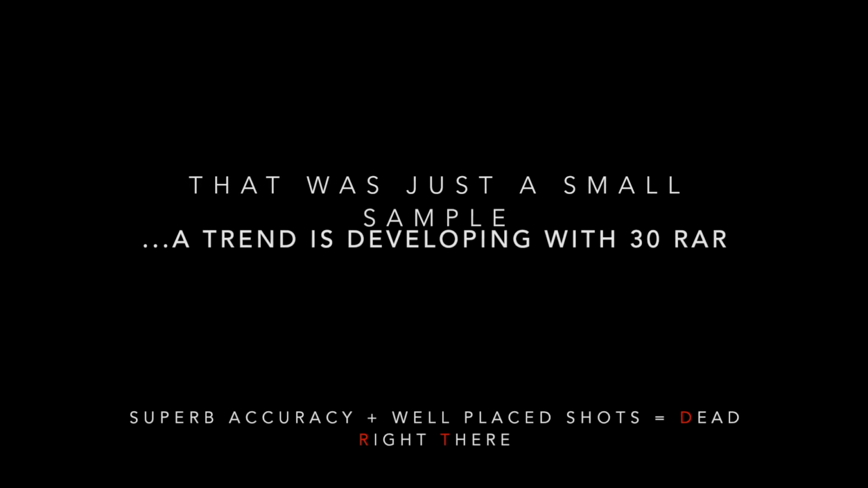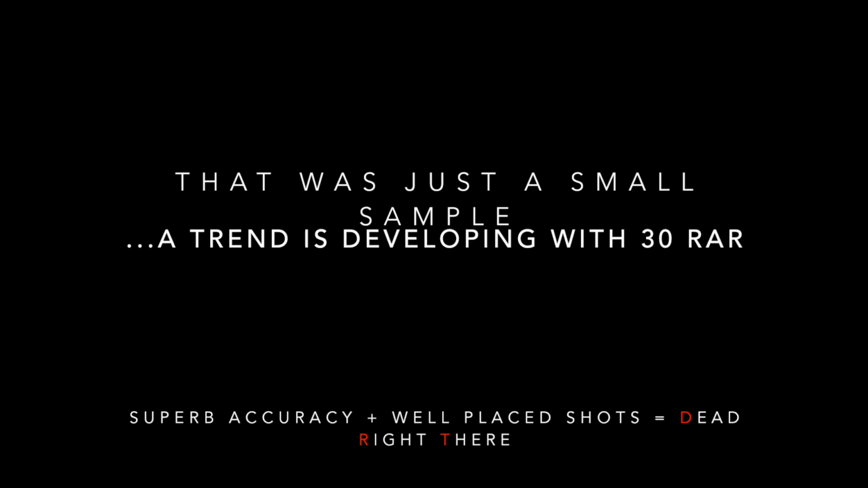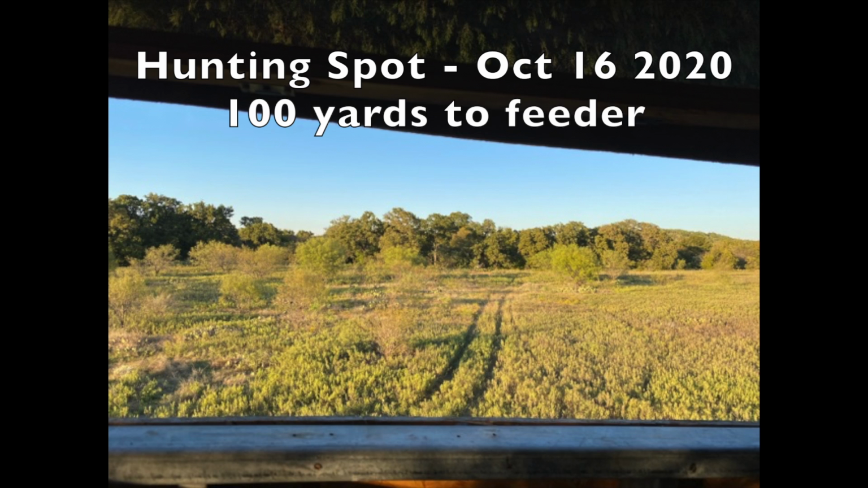So those were just a couple videos from some previous hunts on boars that were not team shot. So those were individual 30 RAR caliber kills. Here's a couple photos of the environment the night I'm hunting.